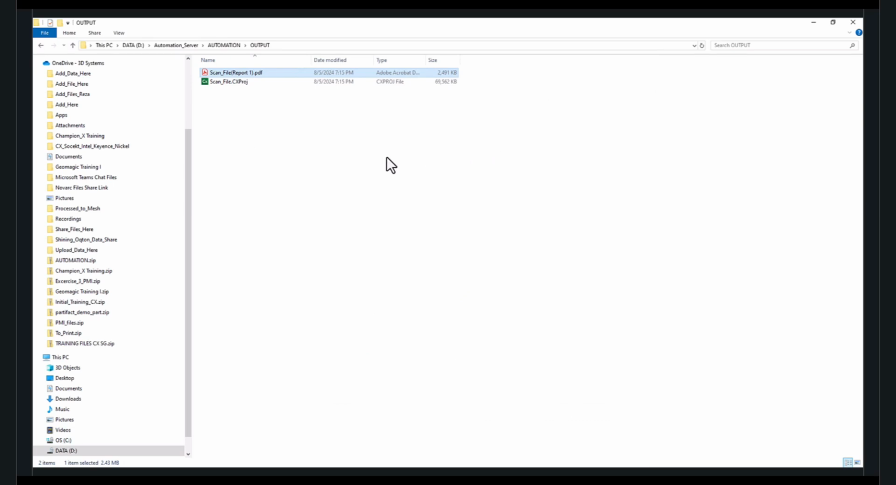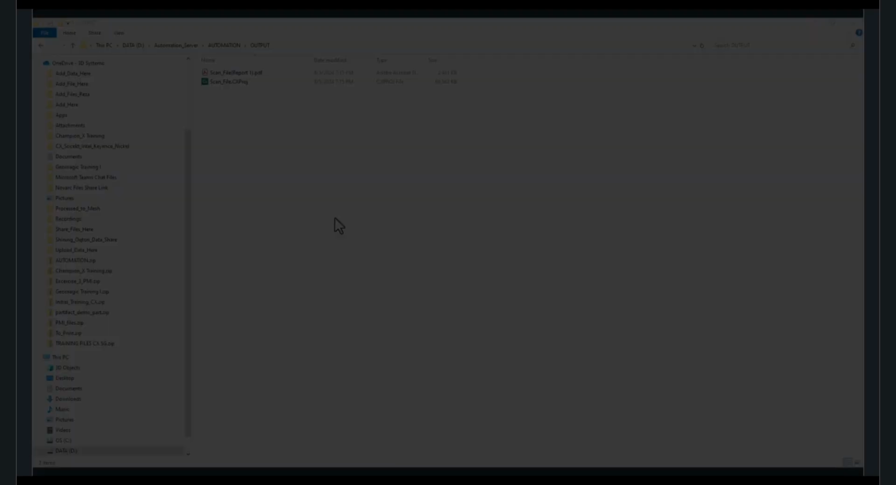So this is how we can set up the automation server after creating a template Control X file for one part and automatically repeat it for n number of parts by just dragging the scan files into the monitor folder. So here we saw how we can go from the scan data to performing an inspection, followed by the automation procedure using the automation server approach. Thank you so much.